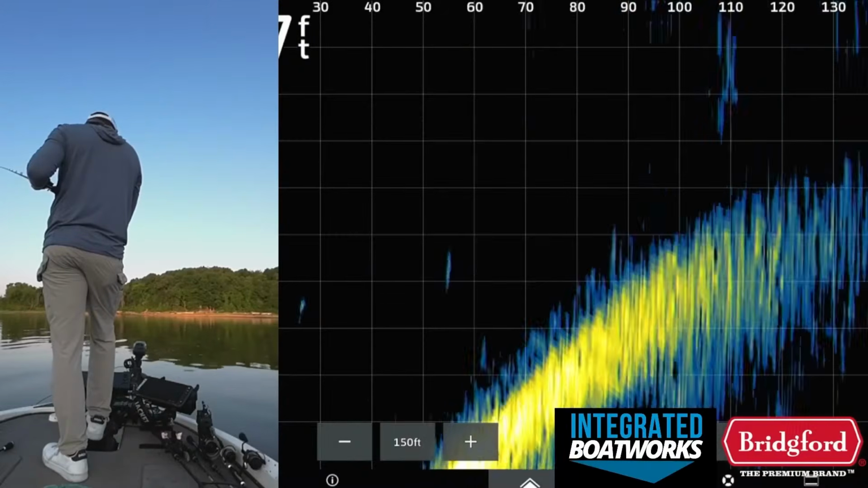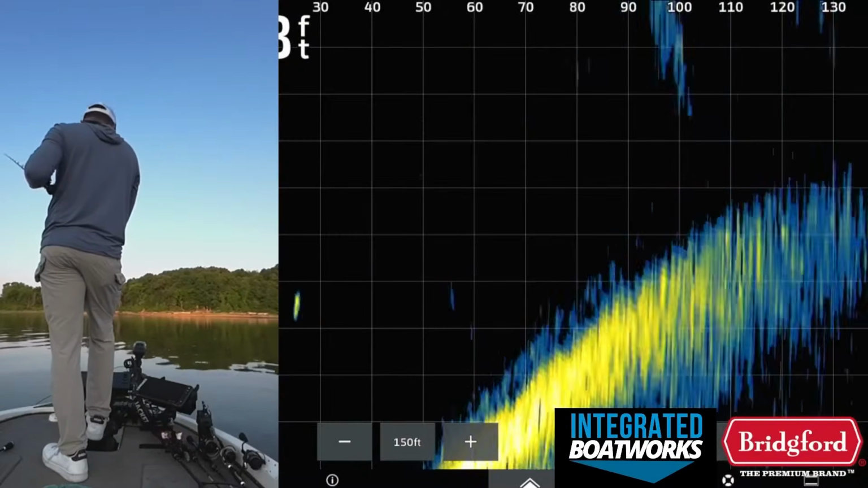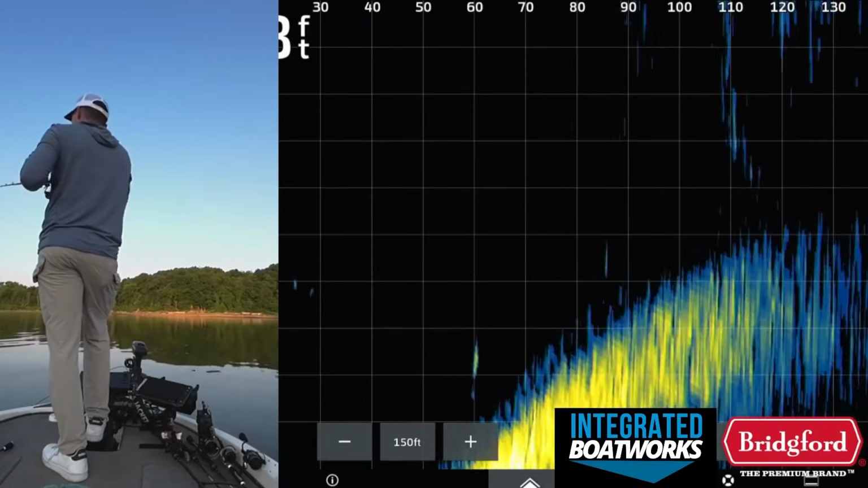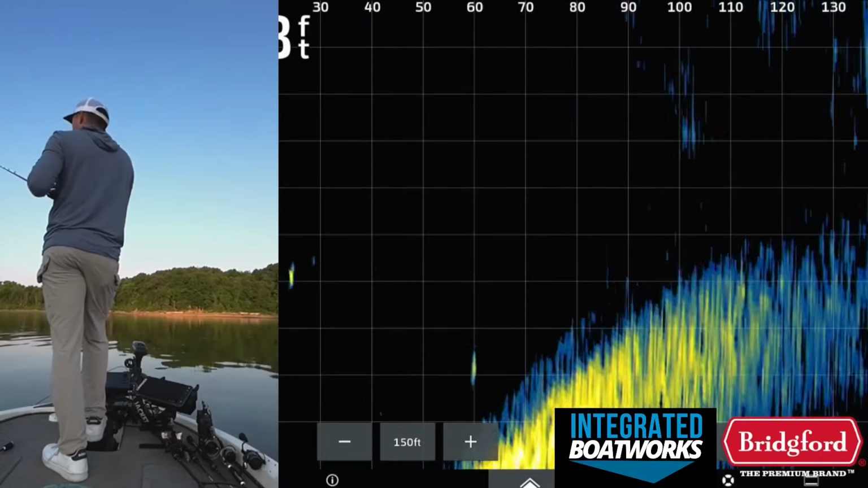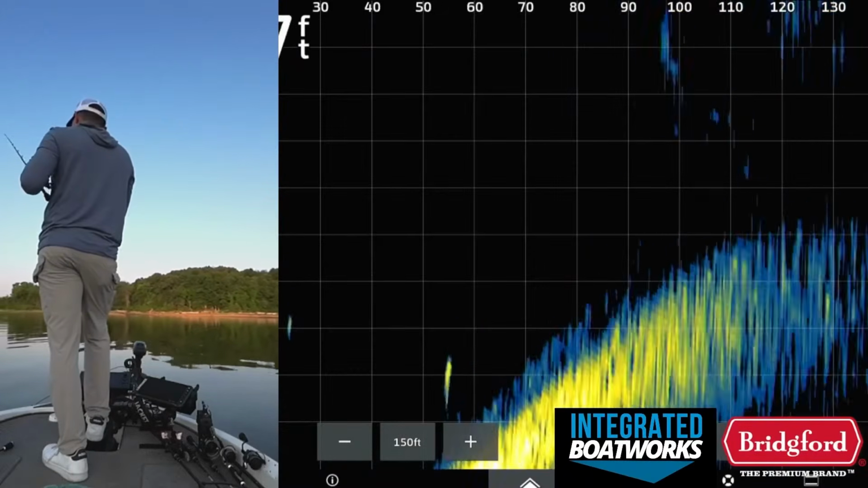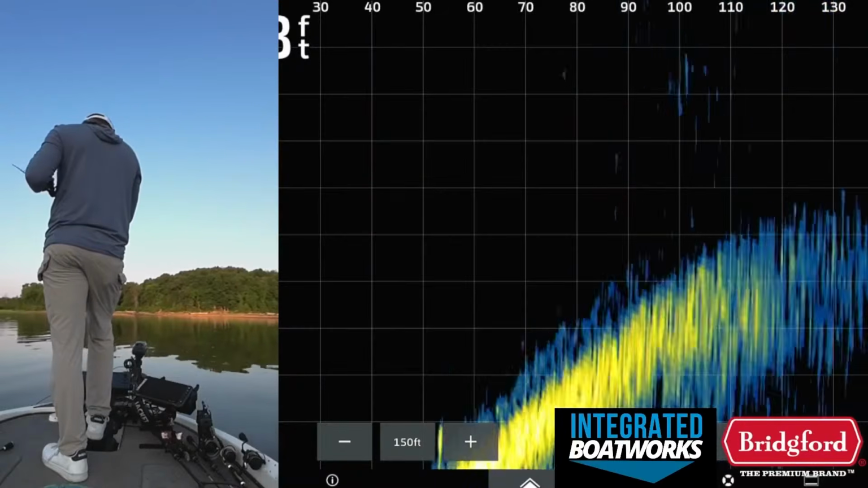I do think I pulled a lot of those fish off that drop though when I caught that largemouth, because there's a lot of fish that are down here, but they were just busting over here too a second ago. So I couldn't have pulled them all off, I guess. Now I'm thinking about it, but I